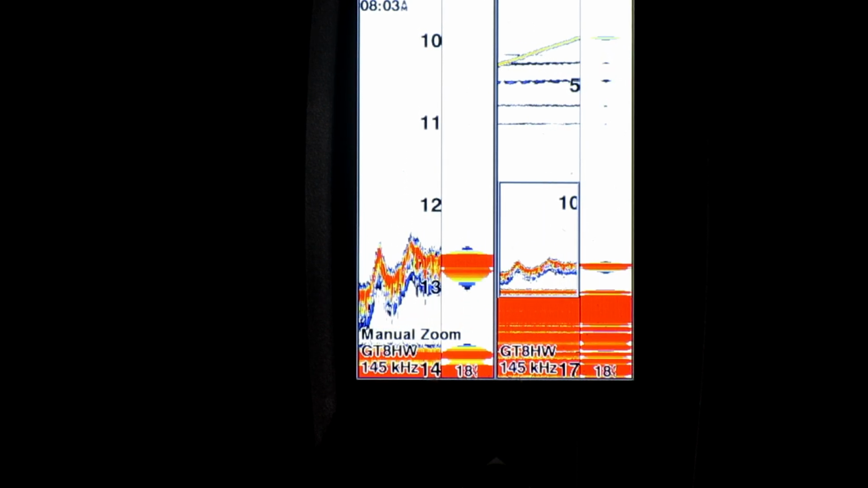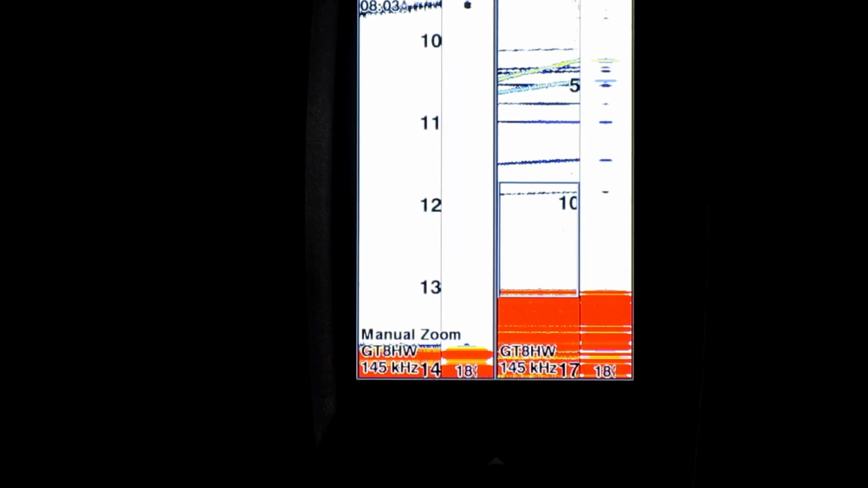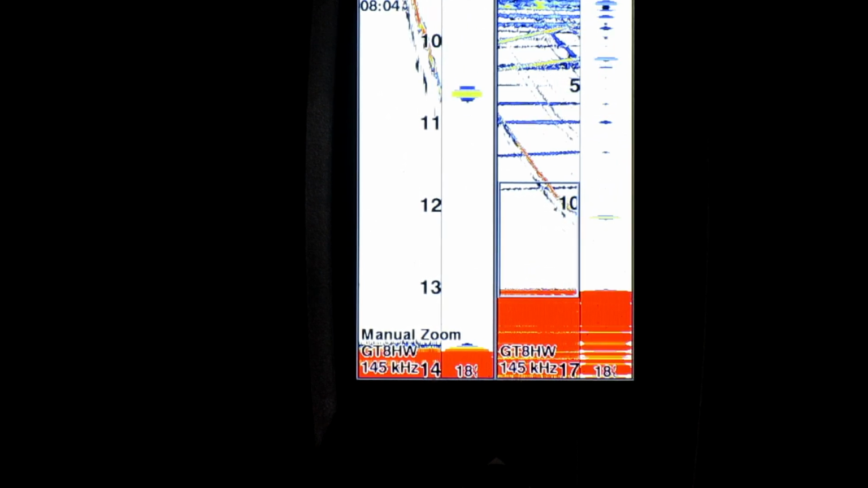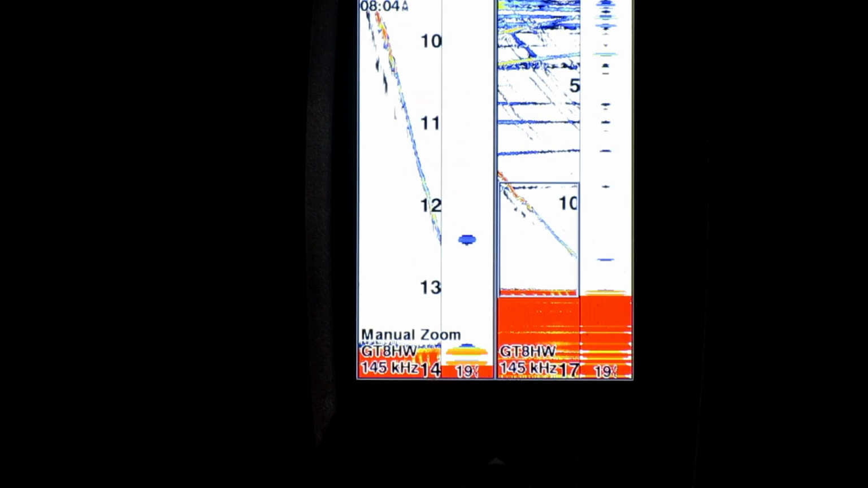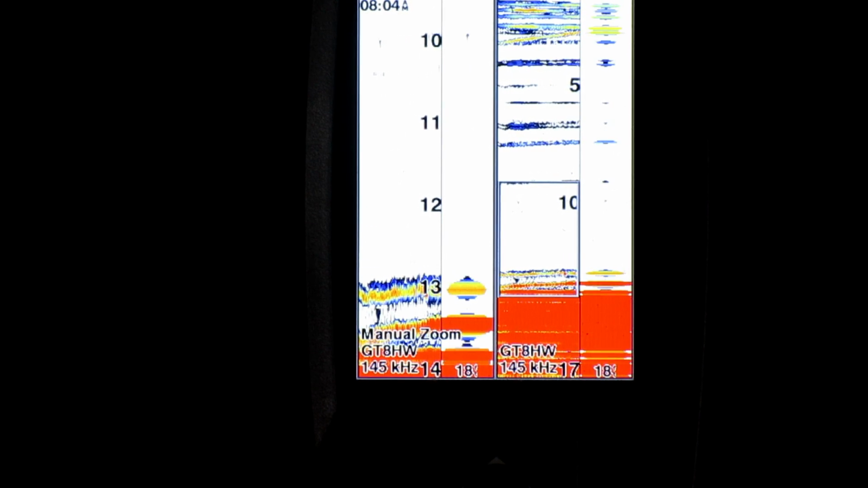Alright, so I'm going to pull this up, and then I'm going to drop a little flutter spoon with an artificial waxworm attached to it. Okay, so here goes that flutter spoon down. And you see it kind of halfway showing up on the right hand side. There it is. So it's showing up on the left zoomed in portion as well. Looks like that might be a fish right down the bottom. I'm going to stop it about 1 foot or 2 above his head, see if he comes up to it. Look at that, there he is.